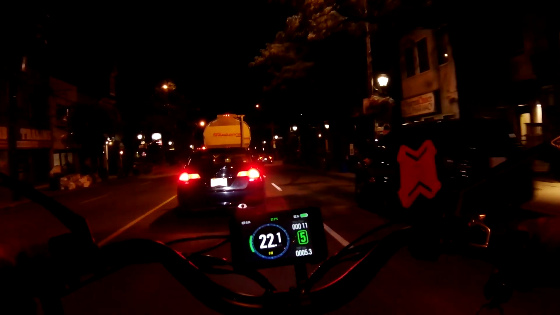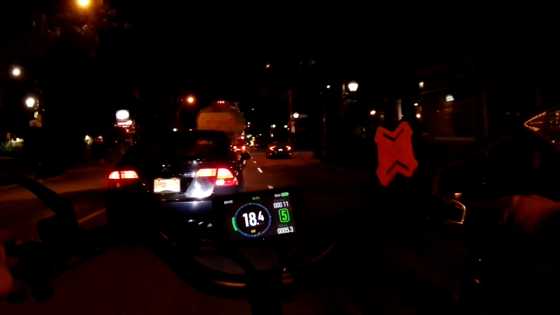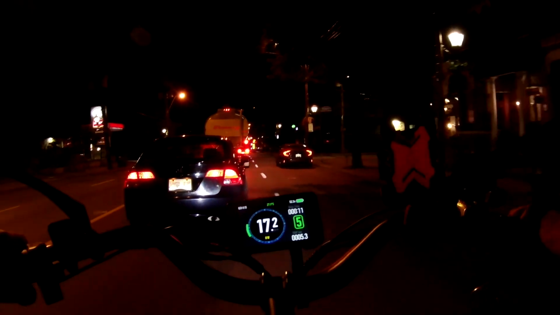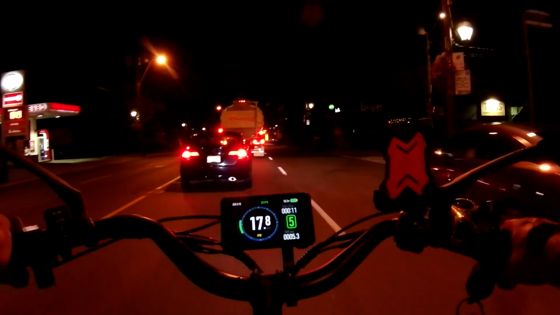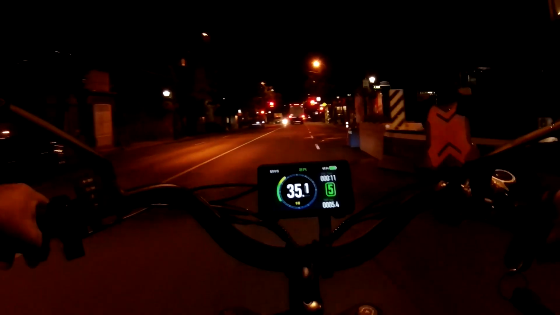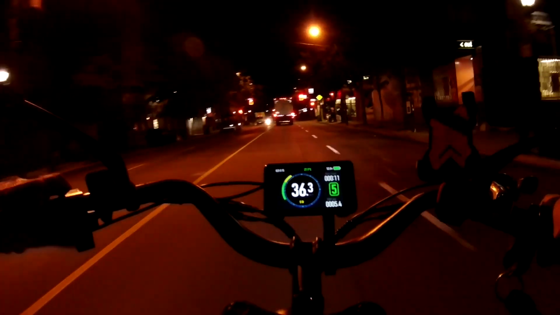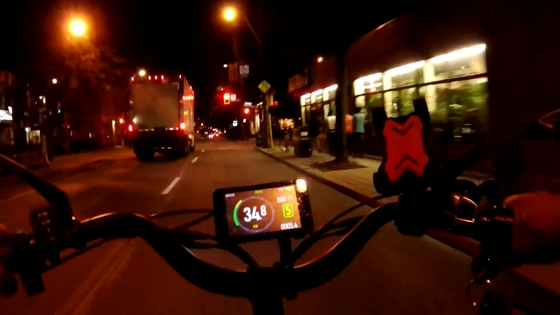Oh, yeah, tanker. See, it's late enough that they're filling up the gas stations. Give him a break. Hold on, buddy. He's got to turn into the gas station. Like, Jesus. Put it this way, you're not going to get gas if he doesn't show up. We don't have to worry about that, do we, e-bikers?